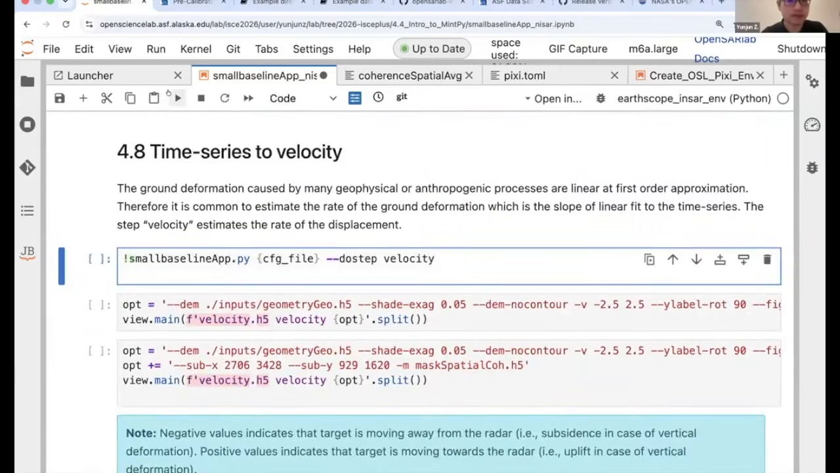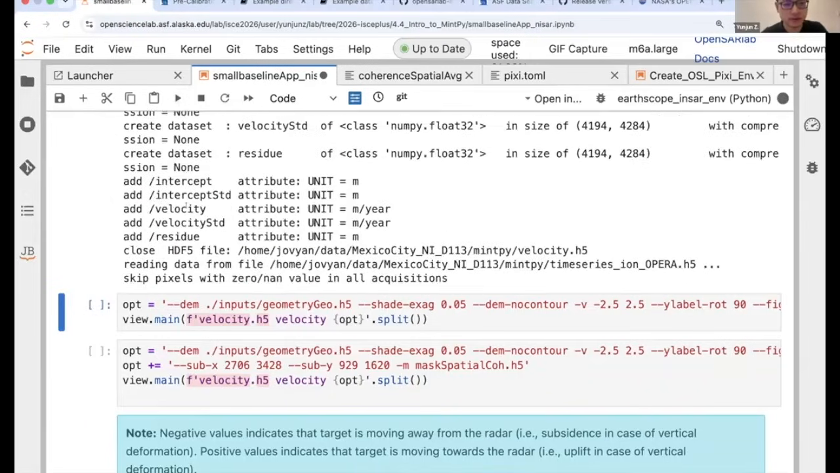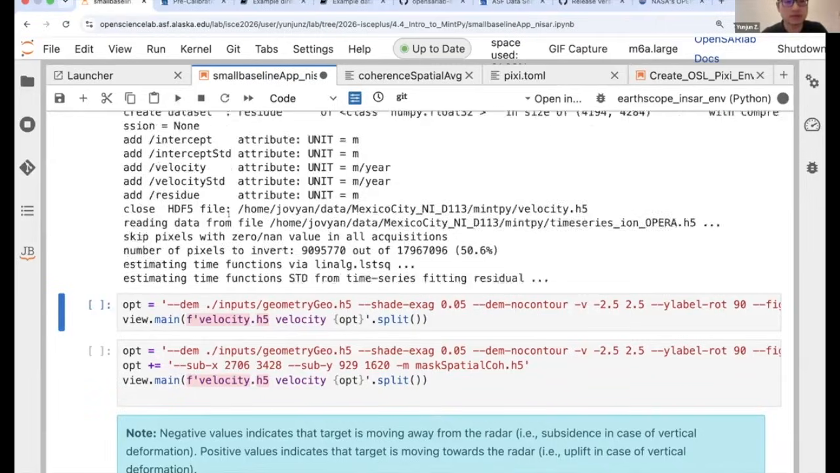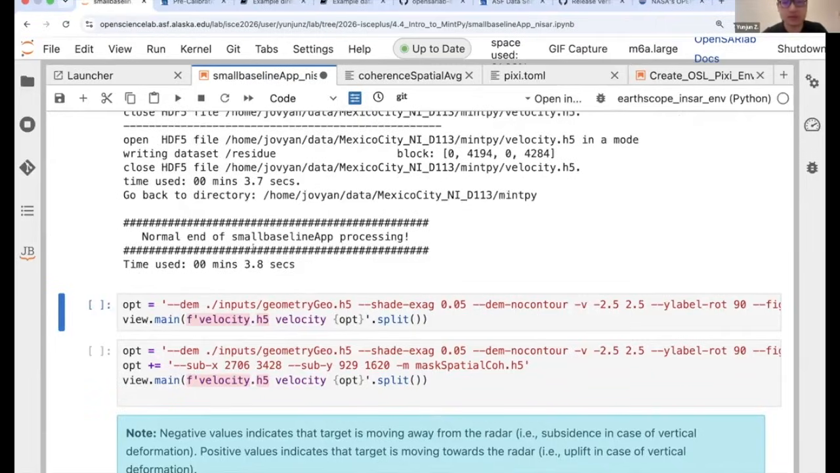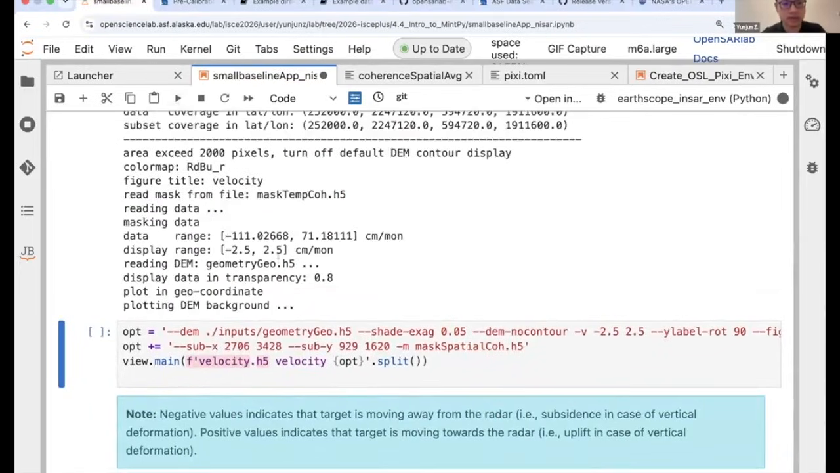After we did all these phase corrections, we can estimate the linear velocity for each pixel through the time series. Here we're just using the classic least squares inversion, and this is what it looks like.